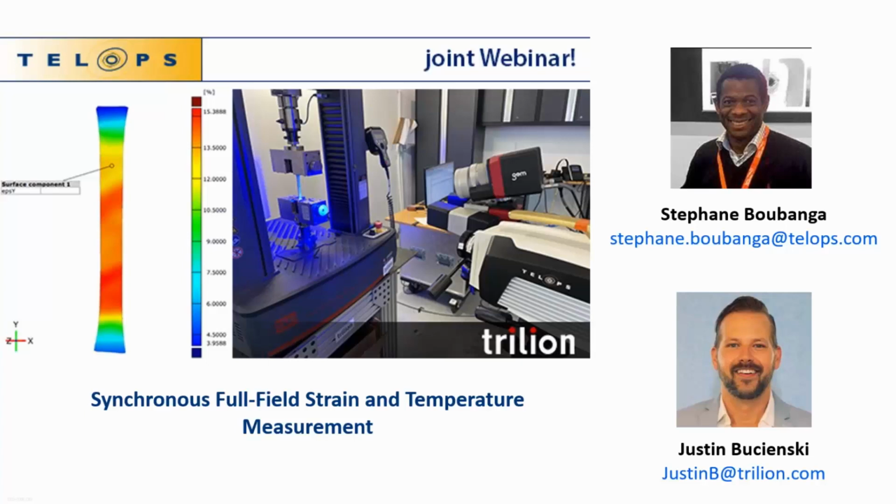The M3K that was demonstrated here for DIC measurements, the lowest temperature depends on calibration, how your camera is calibrated. We can calibrate the M3K, for example, down to minus 10 degrees, and go up to maybe 150 or even 200 degrees without any filters.